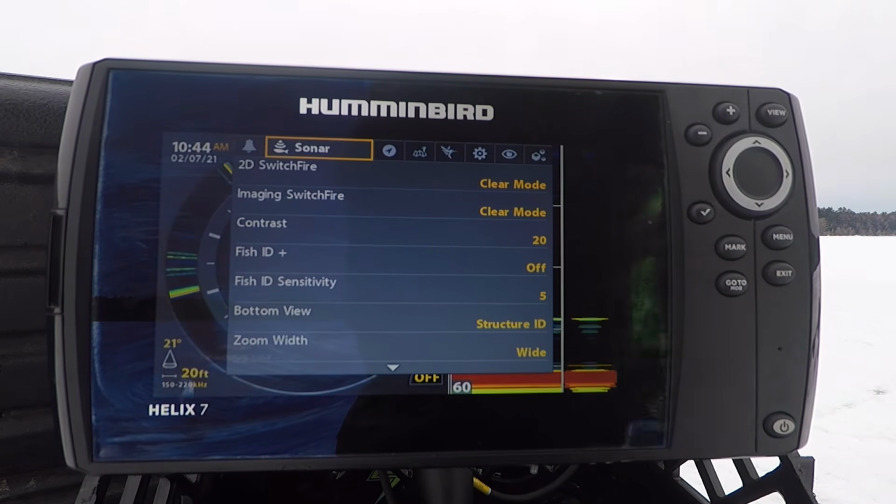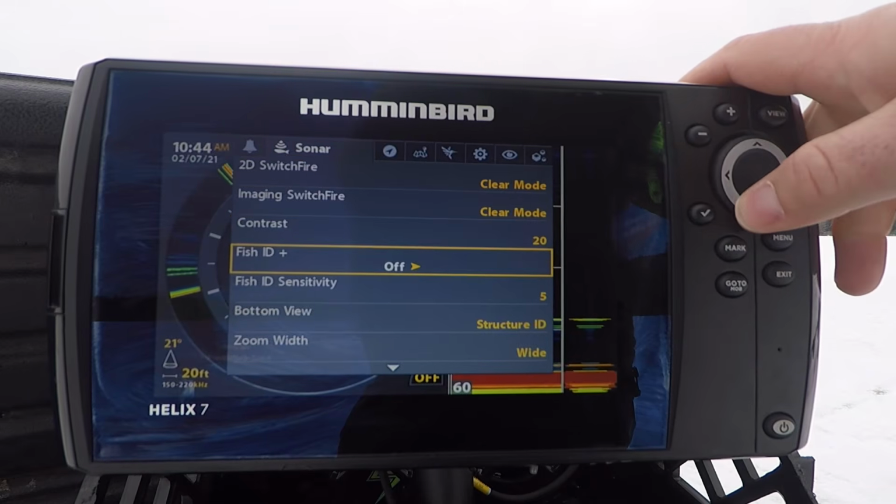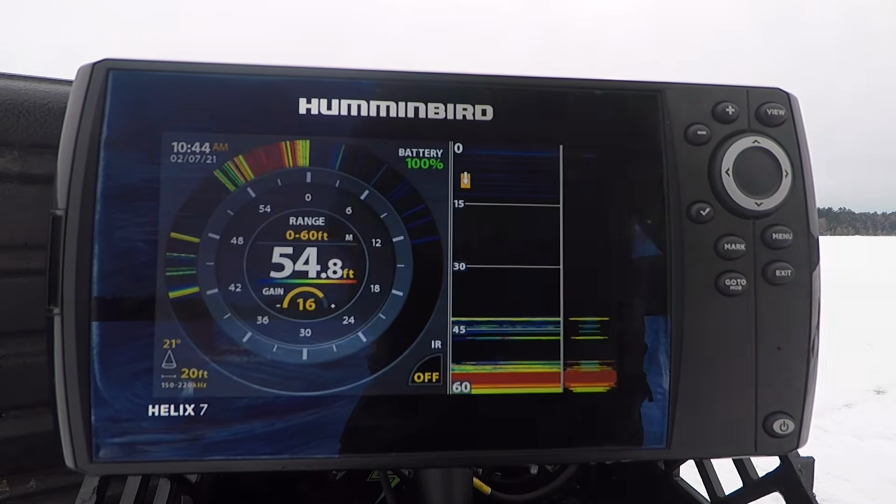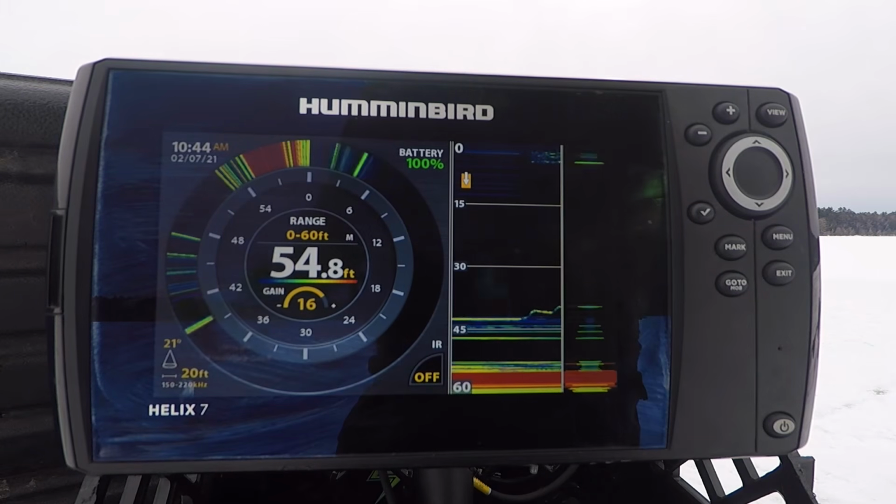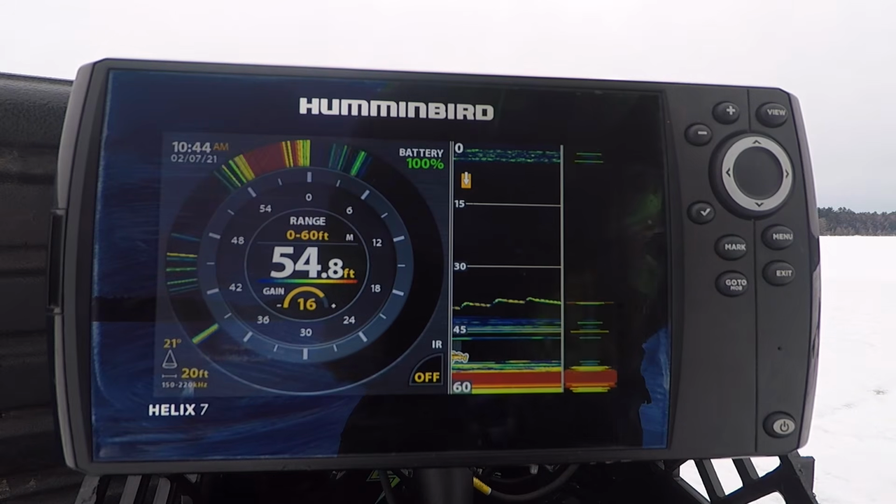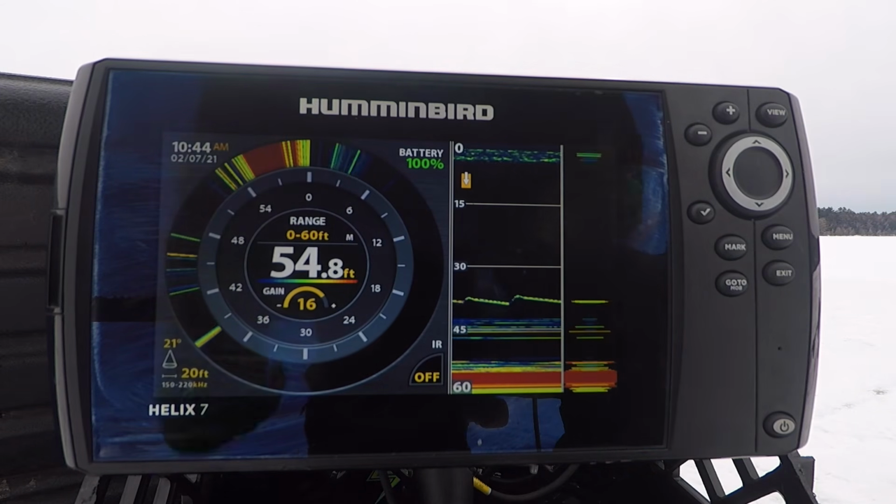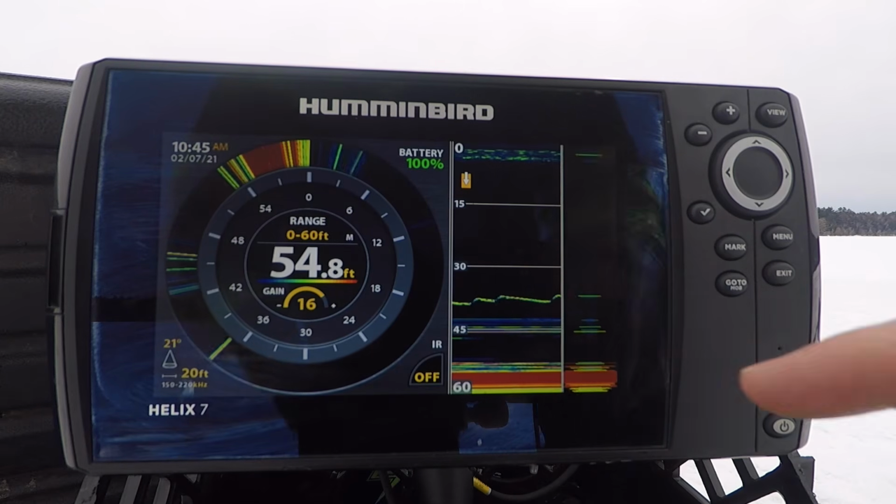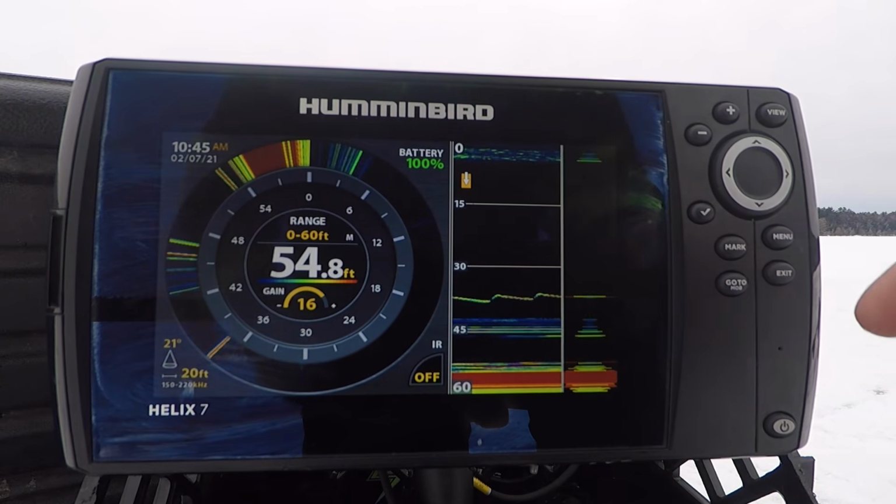Back into the sonar. The only other thing I change is I change fish ID to off. I don't like the little goldfishy looking things picking up, like right there, picking up a bunch of fish. I don't like them. Sometimes your jig will pick up as those fish. Right now I have a pretty small jig on, so it's not picking up. But I don't like them little goldfish things going through.